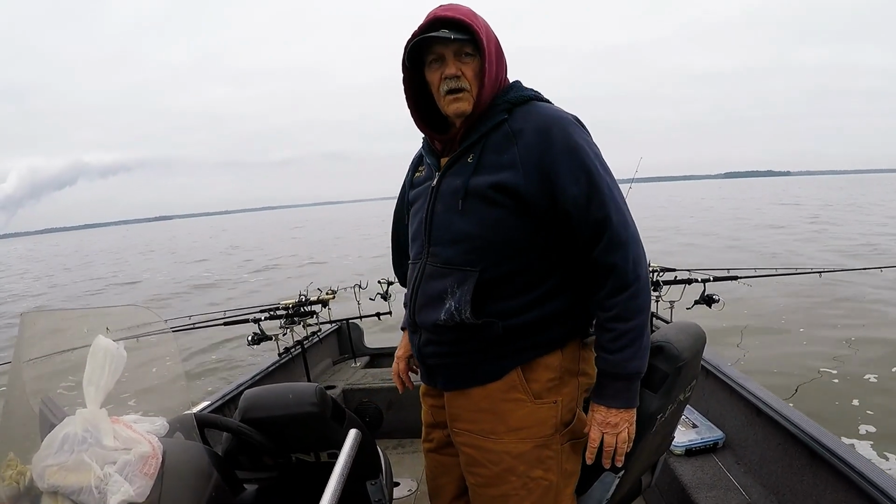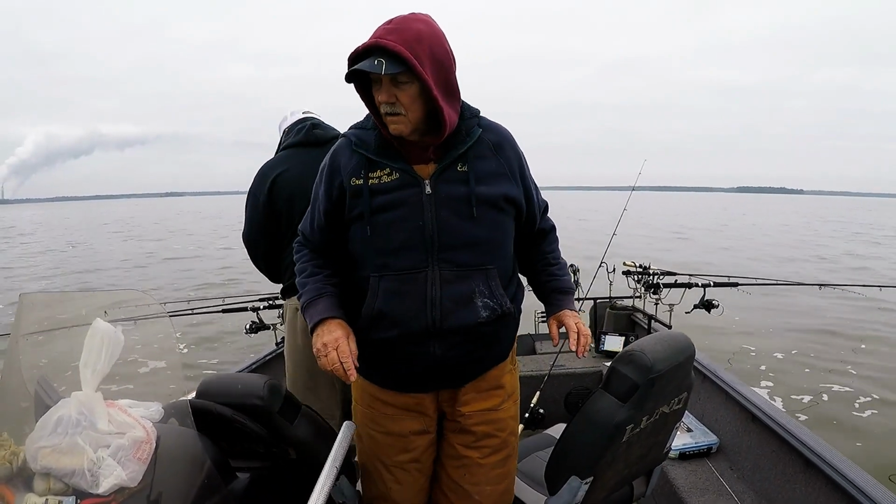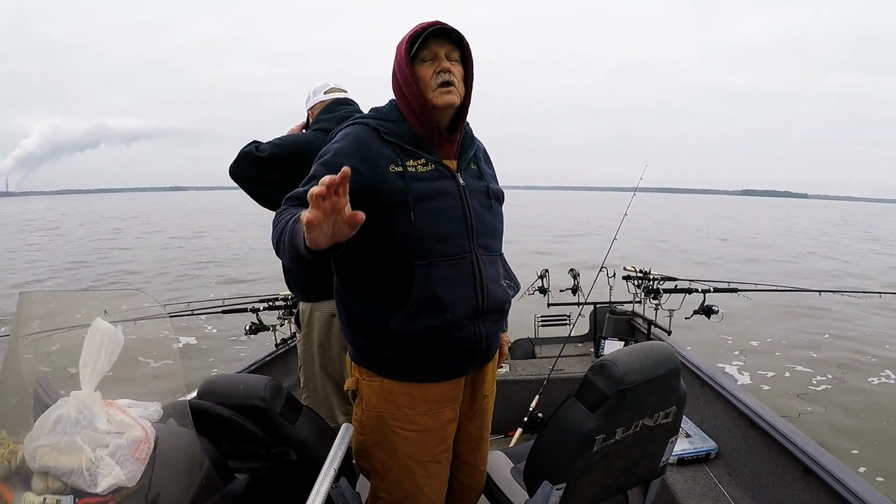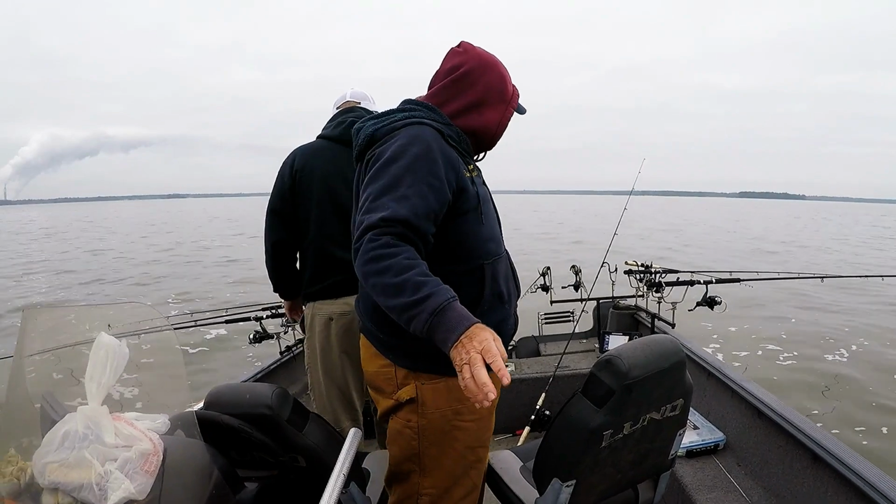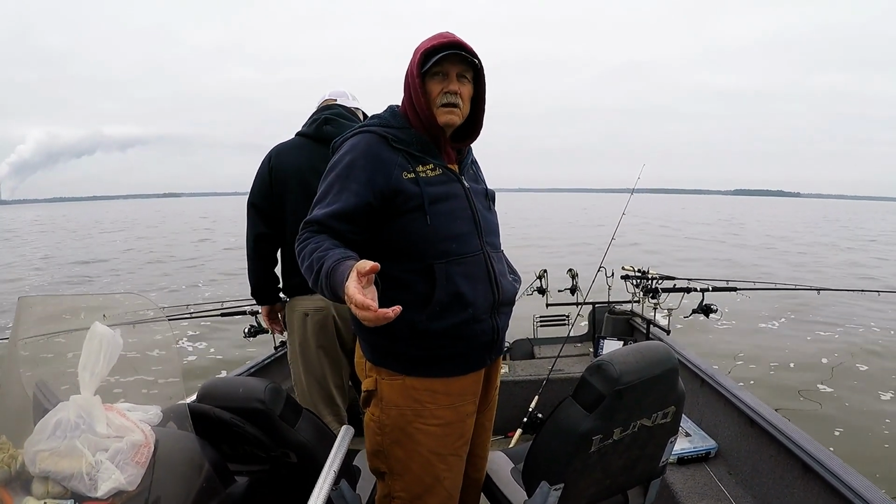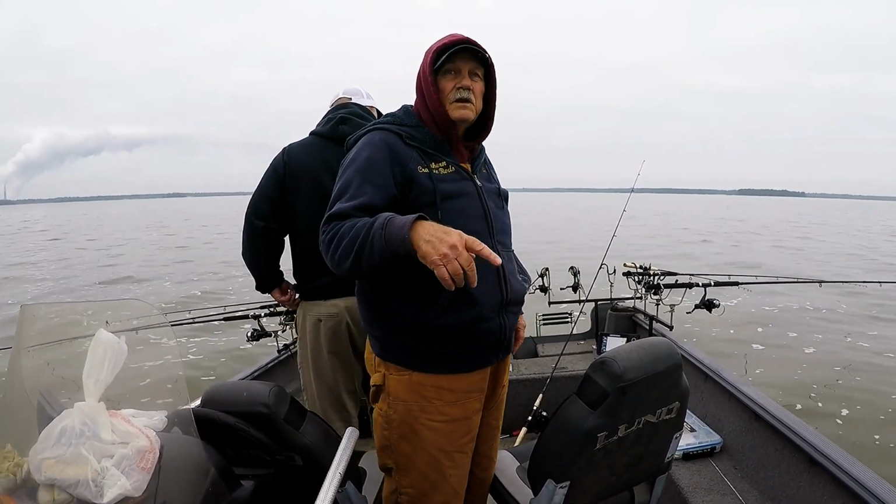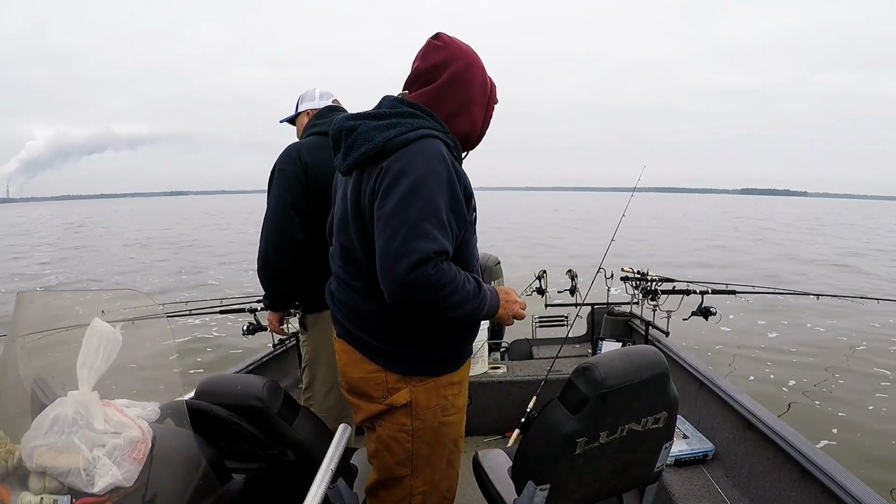What we're doing is we're out here long lining these deep water crappie. We're probably fishing about 18 to 20 feet. And we're out here in the middle of this lake, and I'll show you what we're doing in a minute.